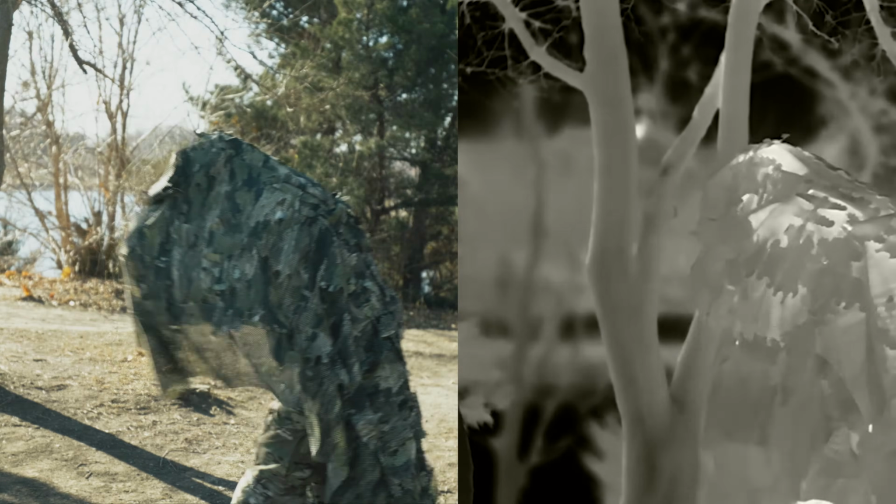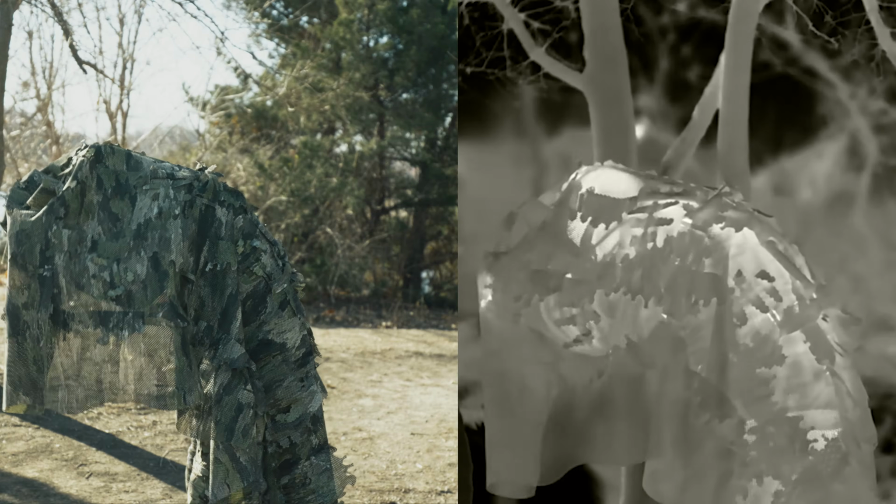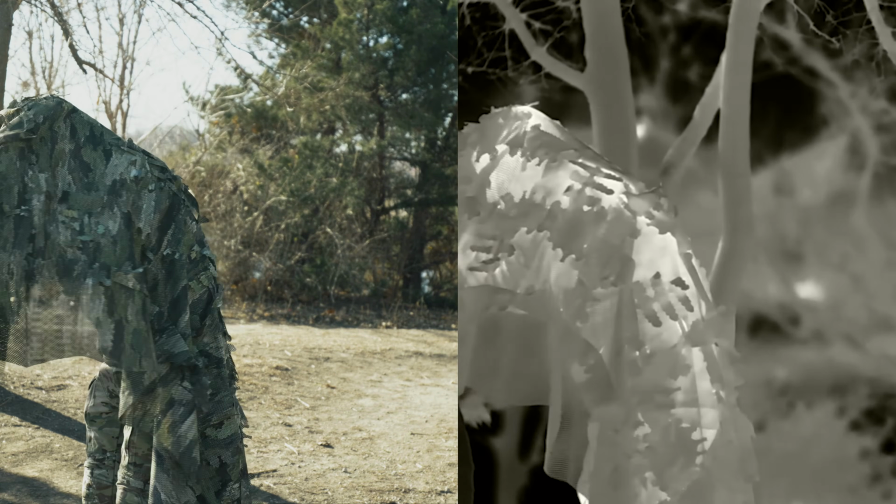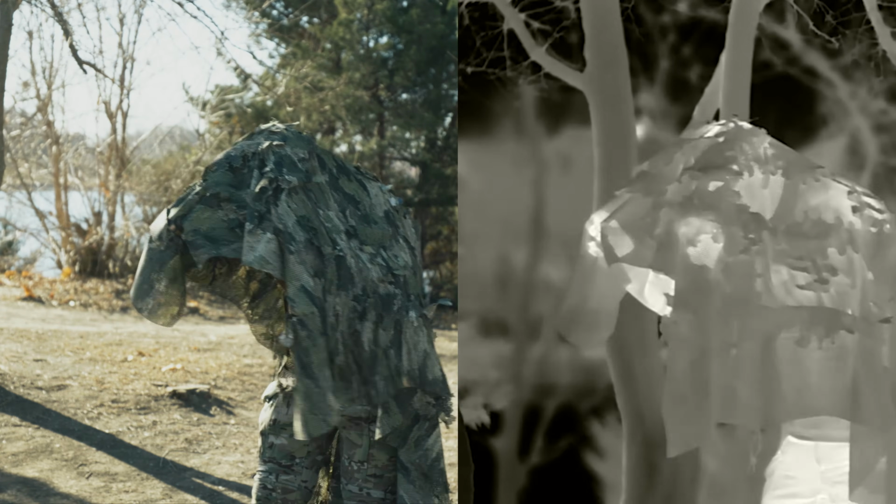For the start, I just want to show you what it's like to walk around in these. The hide is, again, not designed for this, but you can see how it does break up the silhouette of the body with a leafy structure.